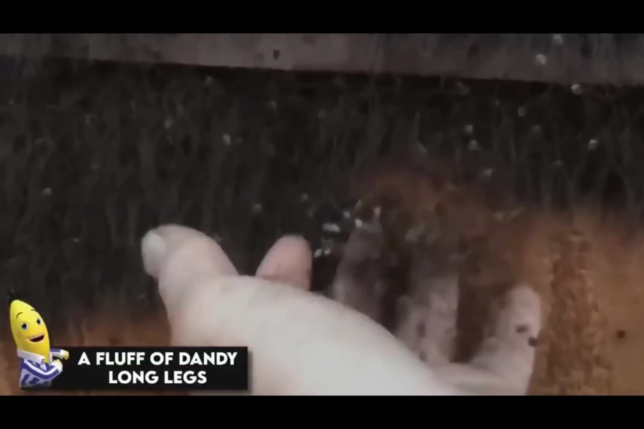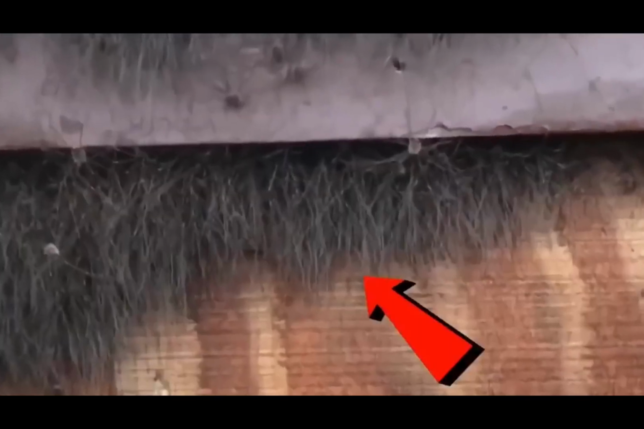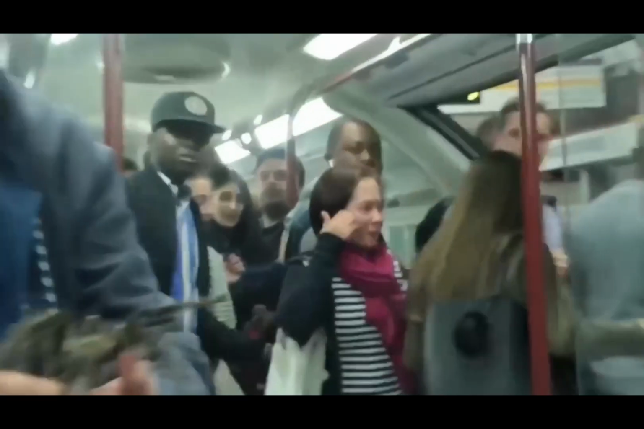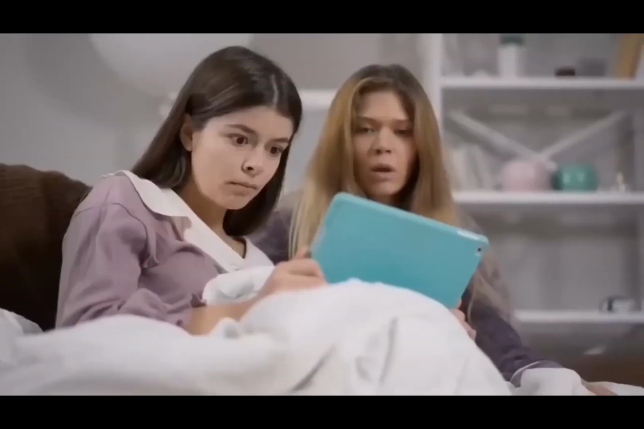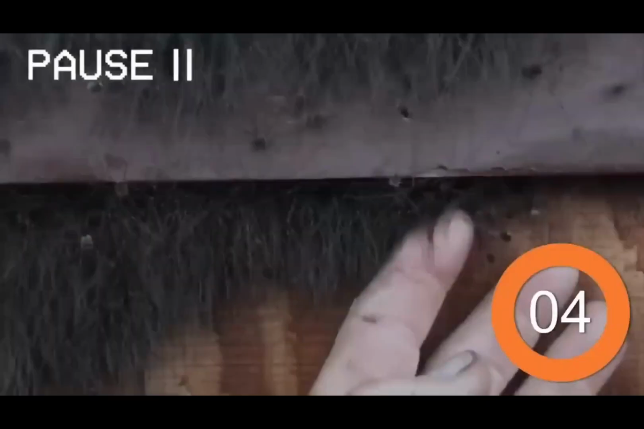A fluff of daddy longlegs. What looks like dust bunnies might actually be something pretty creepy and scary for some people. If you have arachnophobia, I'm going to warn you, this isn't something you are going to love watching, so maybe just jump to the next one. I'll give you a quick second. Go ahead.